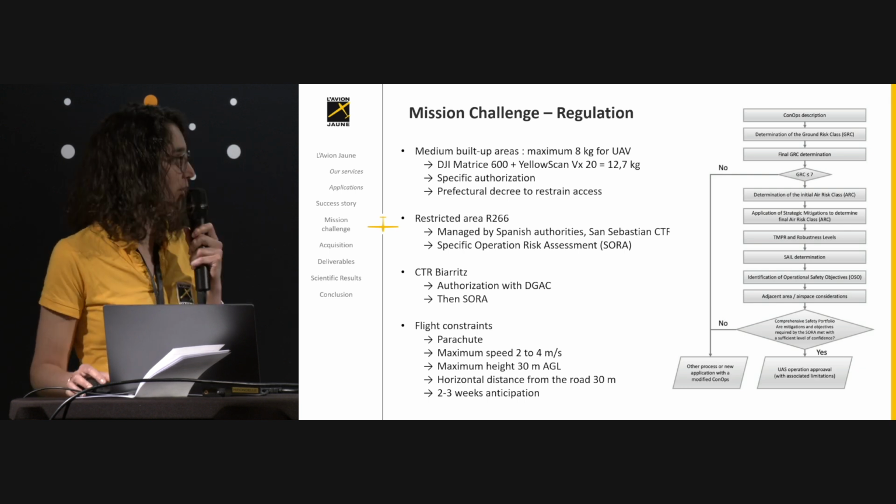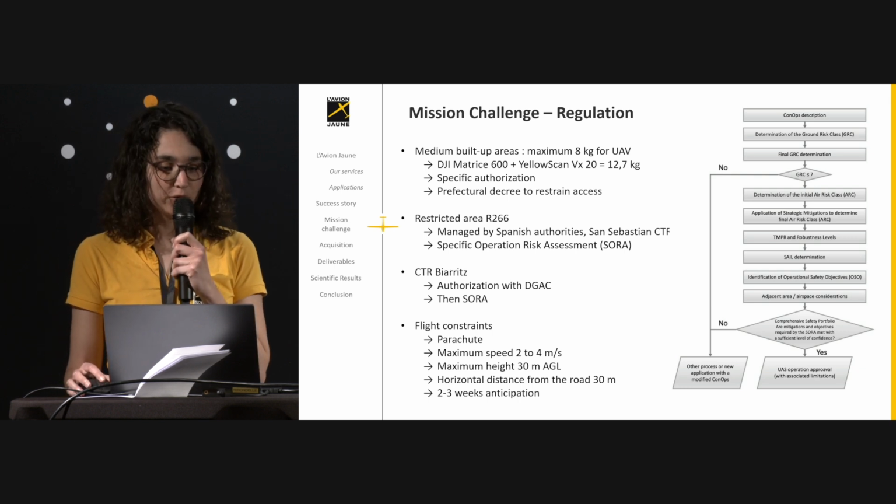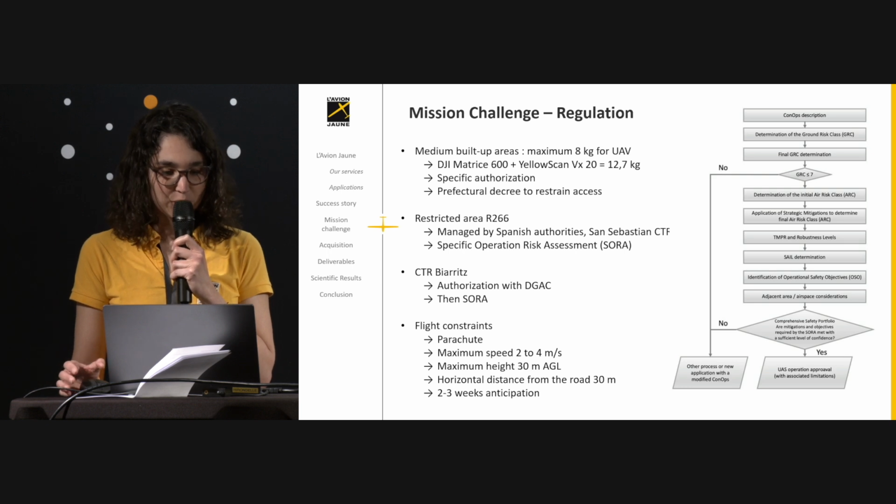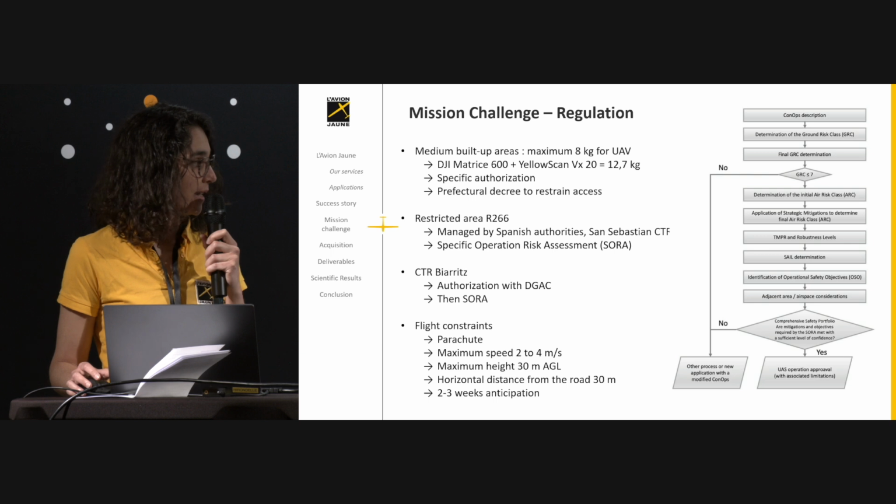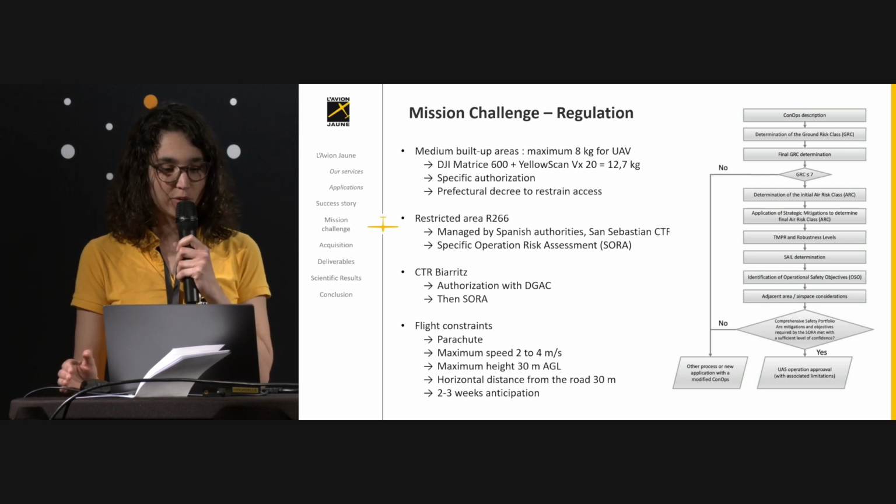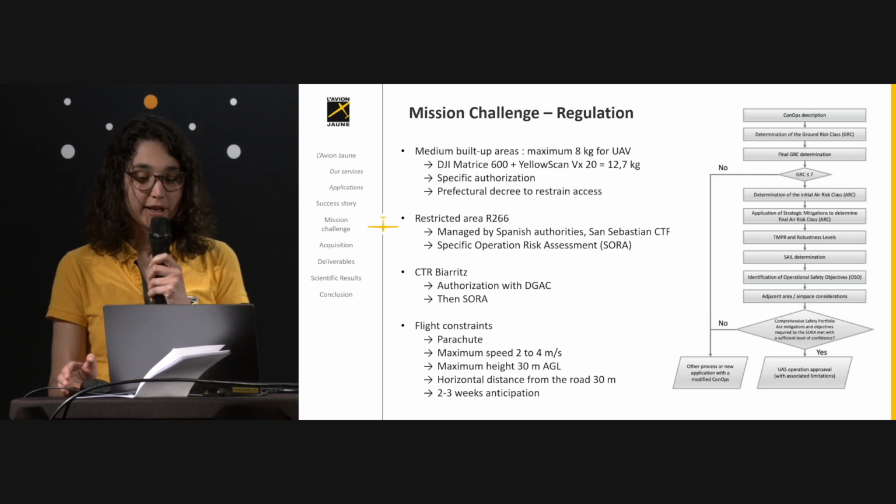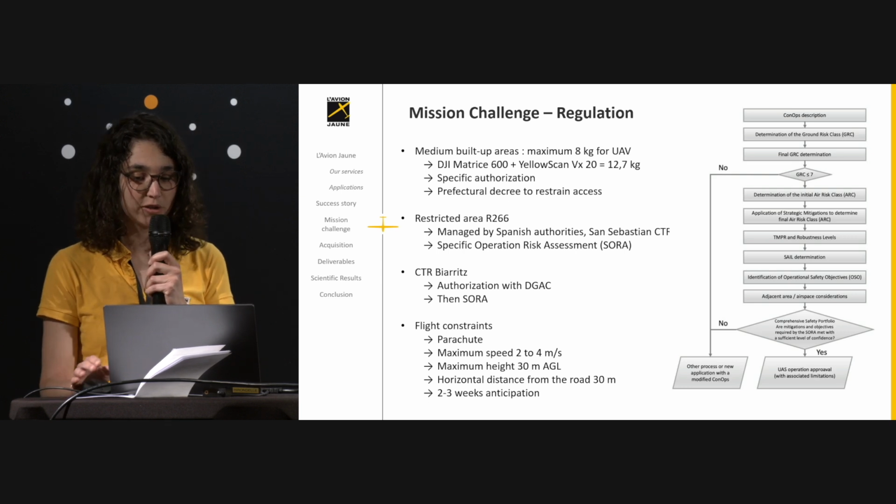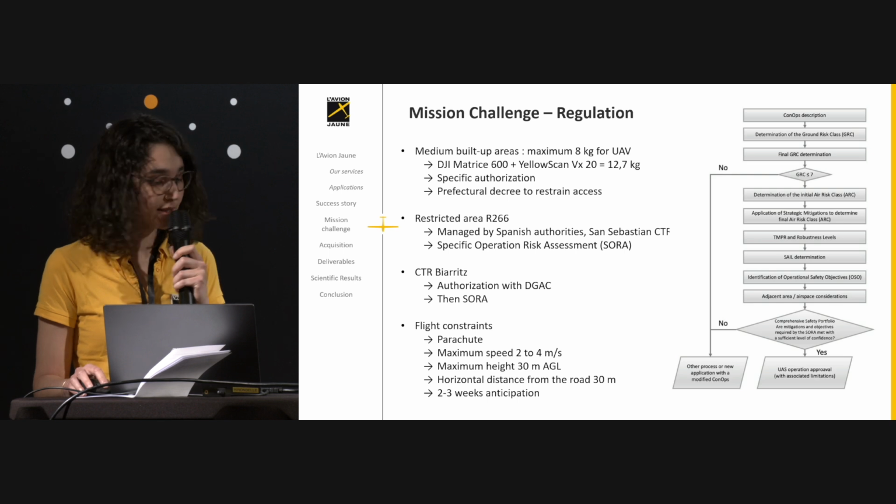The drone has to be equipped with a parachute. We had a maximum speed: we could not go faster than 2 to 4 meters per second, a maximum height of 30 meters, and a horizontal distance from the road of 30 meters. And we had another limit: we had to anticipate the mission date by around 2-3 weeks to contact all the authorities and make sure we had all the authorizations for the day.